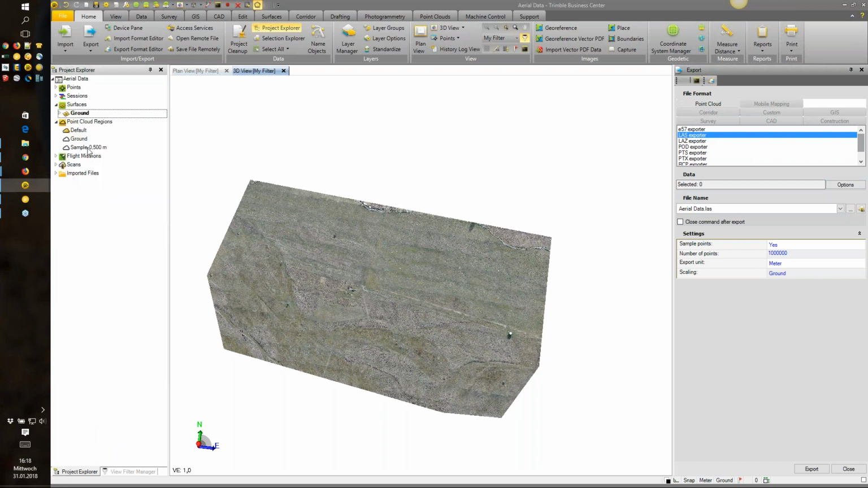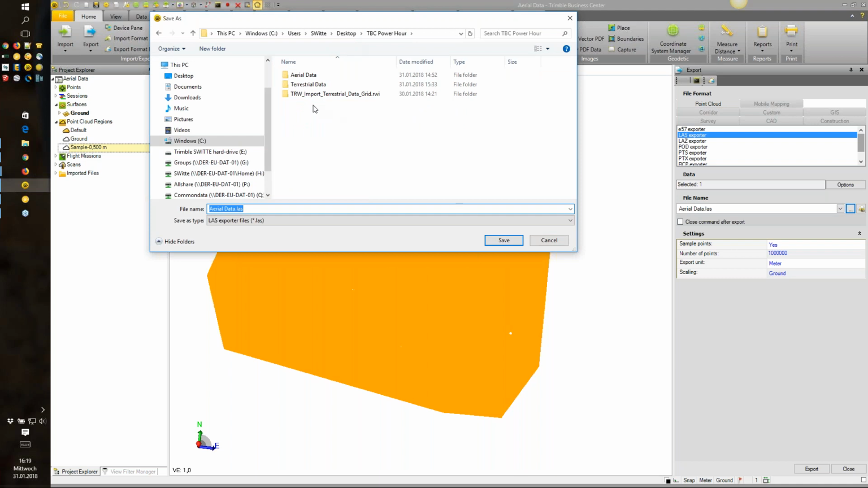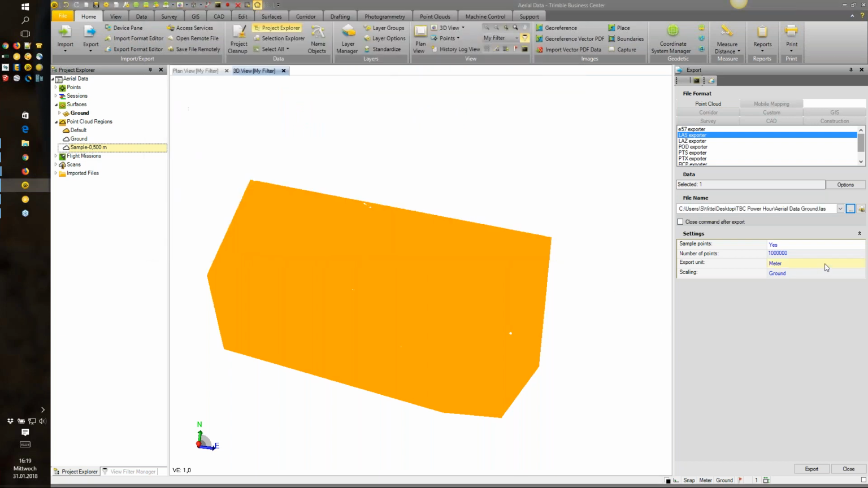But I want to export my point cloud. I will select this one, LRS, and I will use ground scale. In that case, I will select a folder where I want to save my data, call it ground. If you want, we can still sample it, but we had done the sampling already. So that's why I'm selecting no, but here you can also do certain samplings.